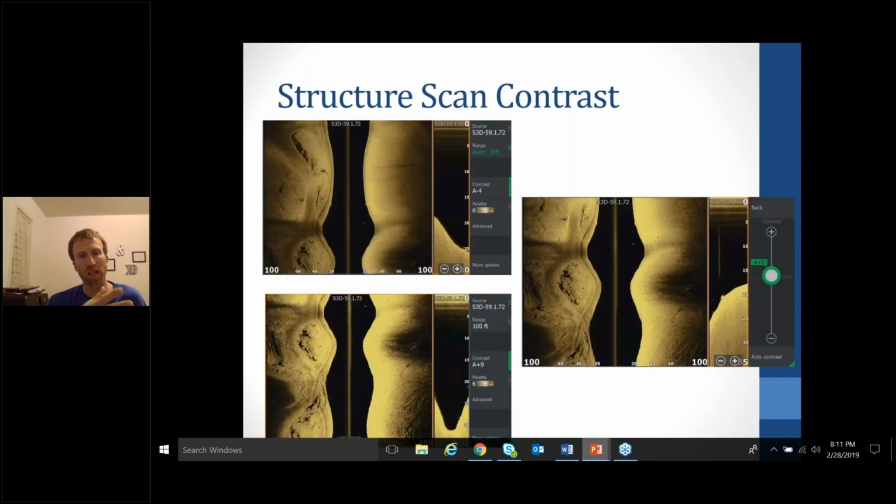So, structure scan contrast. The thing about Lowrance, what I really love is that for the most part, out of the box, you power it up, you can pretty much use the defaults on everything. But what I'm going to talk about is just how to get dialed in with your Lowrances a little bit more.